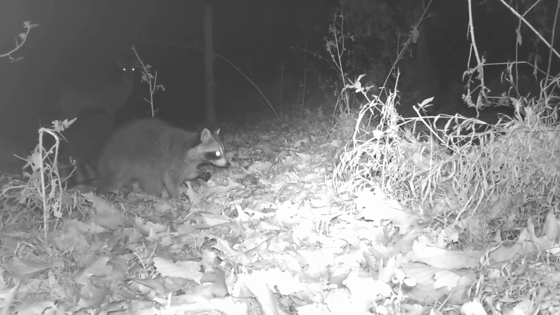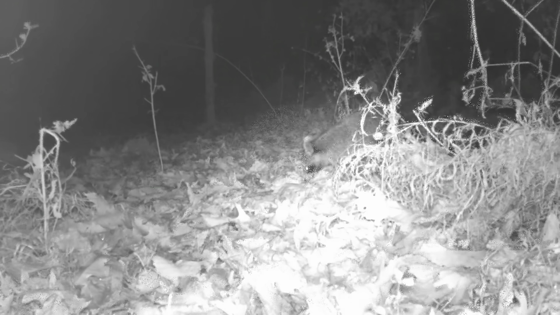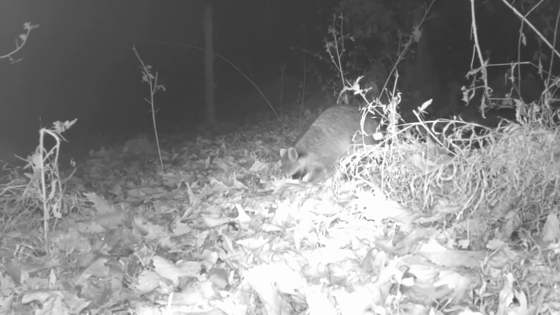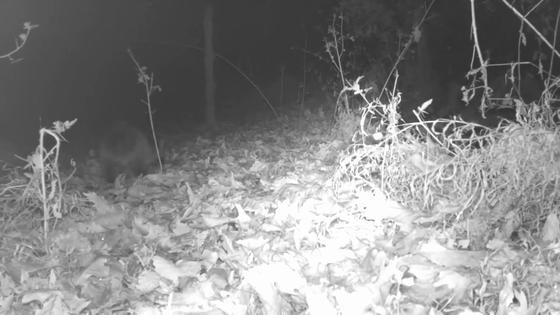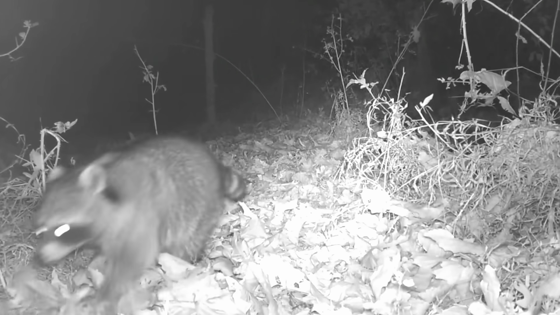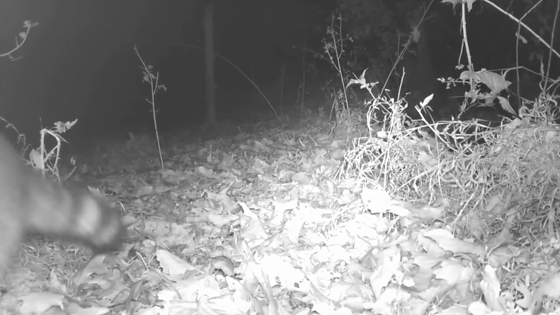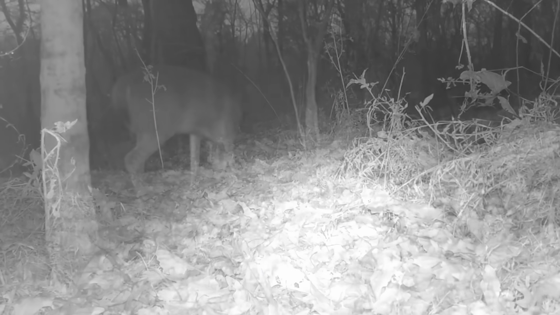But the old coons, they're here every night, one way or another. They don't care if the deer's here. They don't bother each other. That looks like no-tail there. But they love this old pond. And they just come and go. Night after night.